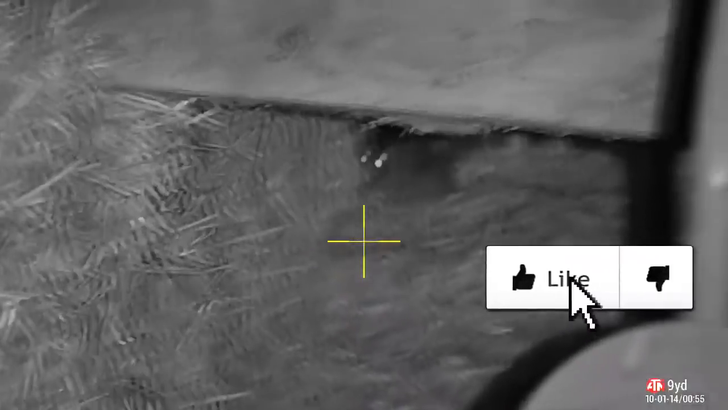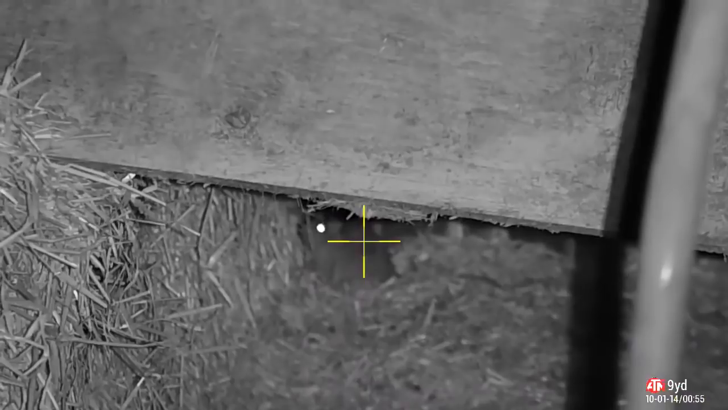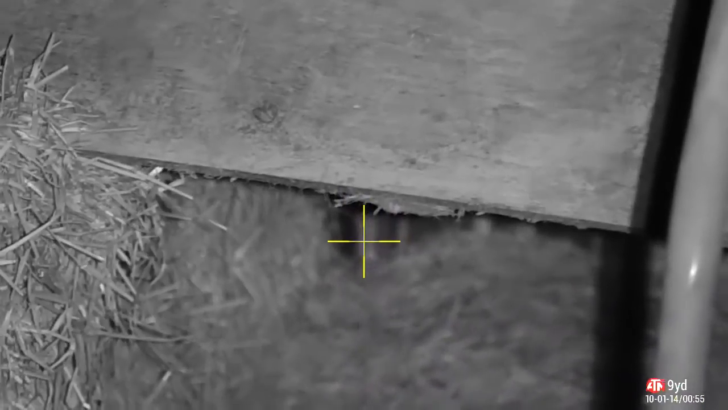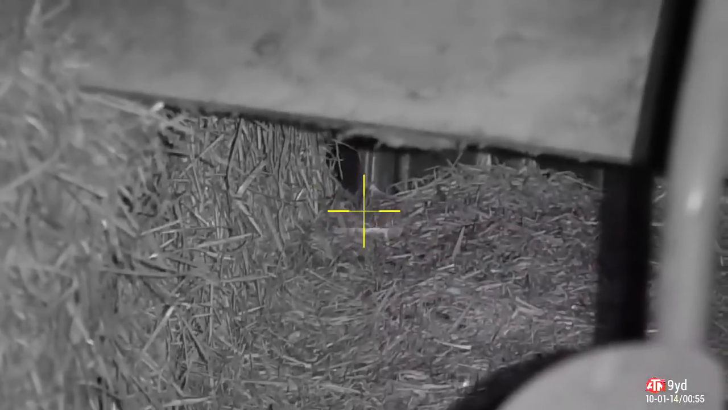Now these two are in the pellets that they use to feed the cattle with, not theirs. So that's one down. The second one stops at the back here now. It looks like I'm hesitating. I'm not. I want to make sure I get a kill shot on him because that's a couple of meters back and that's going to make a huge difference to my point of impact at the range that I'm at. I'm only about, I think, 9 or 10 yards.